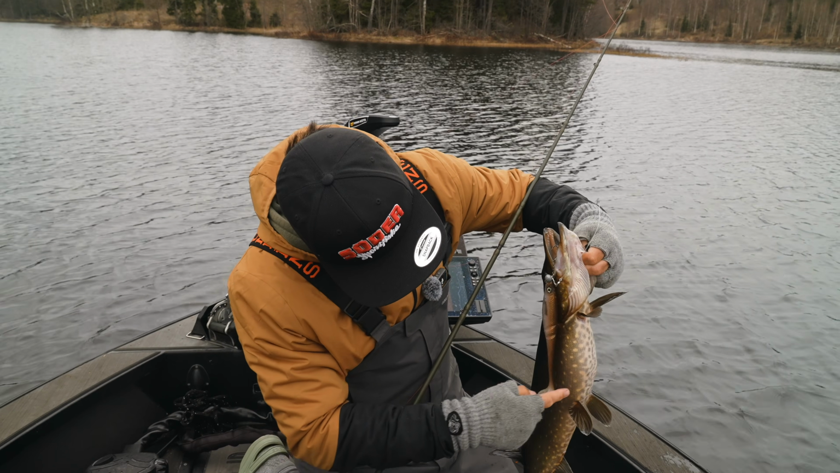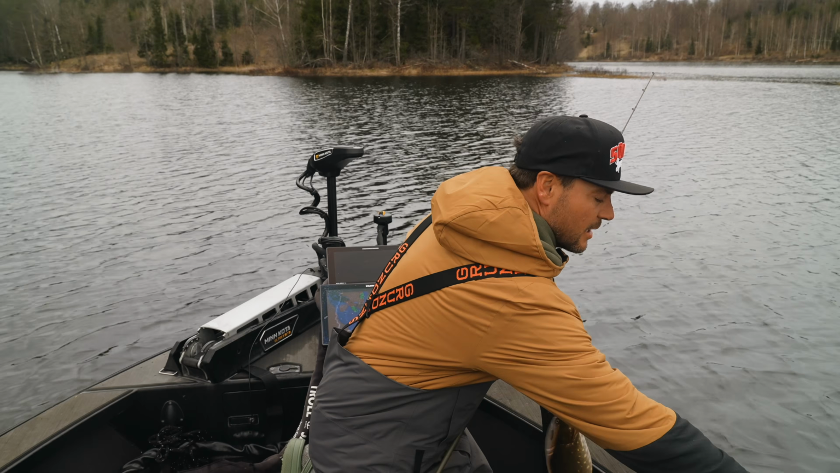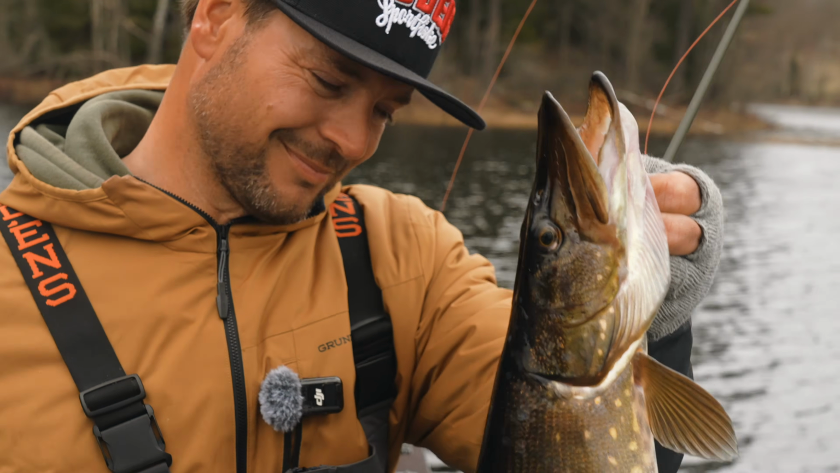What a nice chunky fish, look at this. Probably been feeding on the bait fish. It was against the drop off. We're about to go in and... really nice.